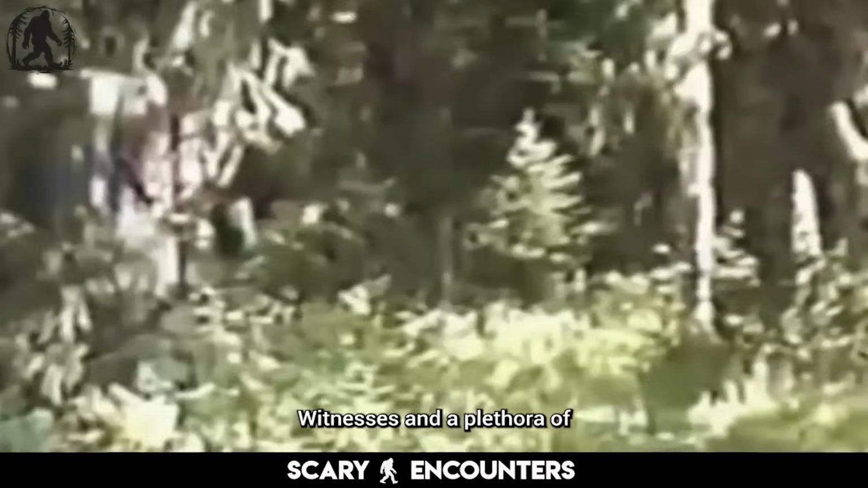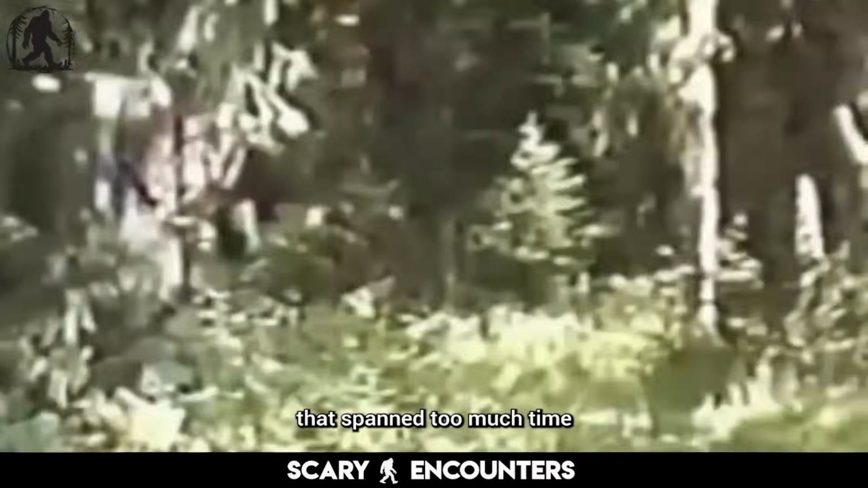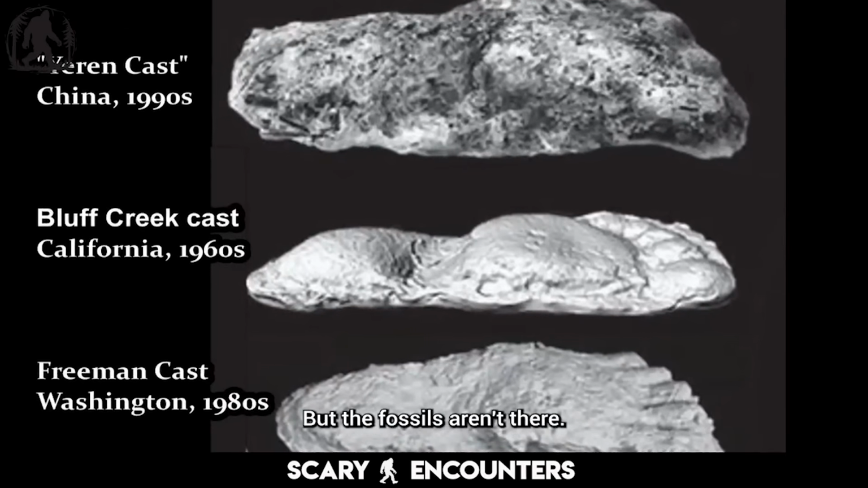Witnesses, and a plethora of pieces of evidence that span too much time and distance to ignore. But the fossils aren't there.